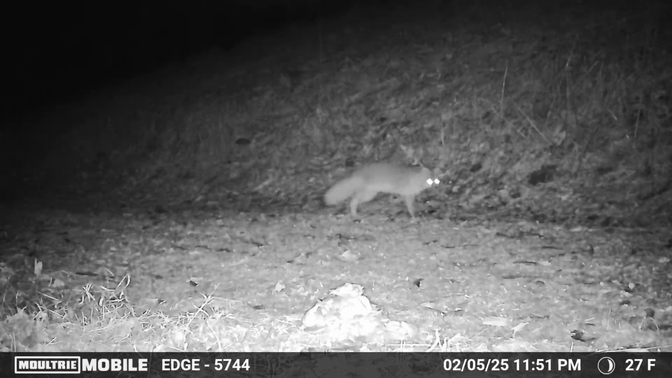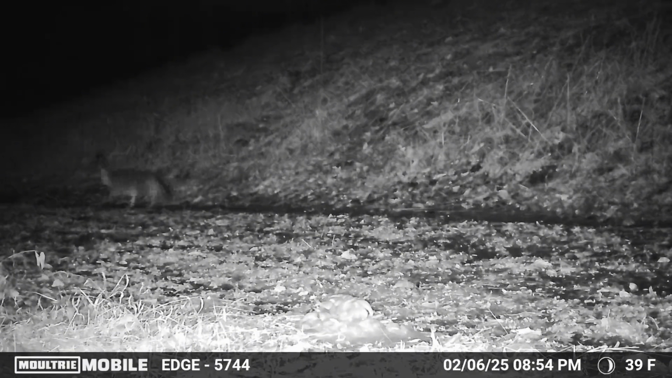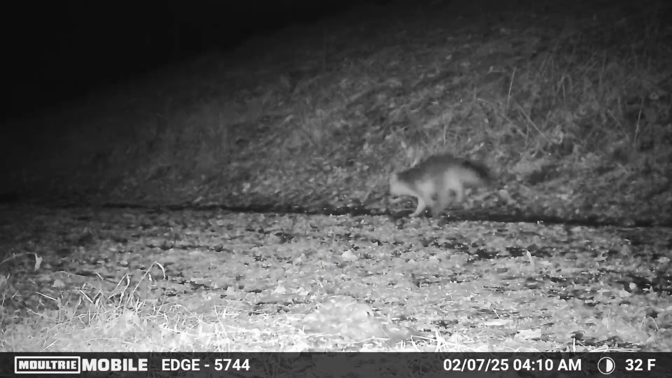So the first visitor to the shrimp pile is a gray fox. This one here, you can tell, has a bad back leg. He kind of hops around. We have a lot of clips of him as he's passing by, and he's very distinctive, easy to tell it's him because of the way that he walks.